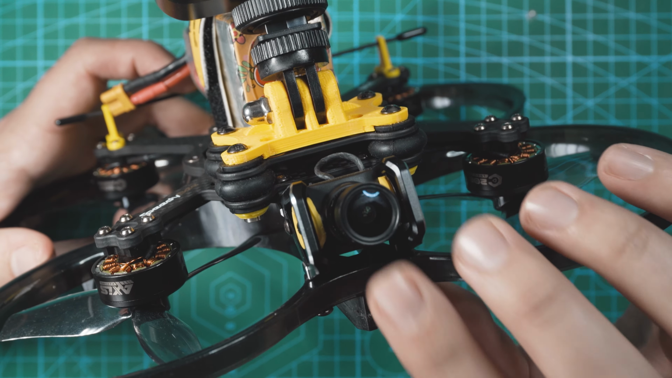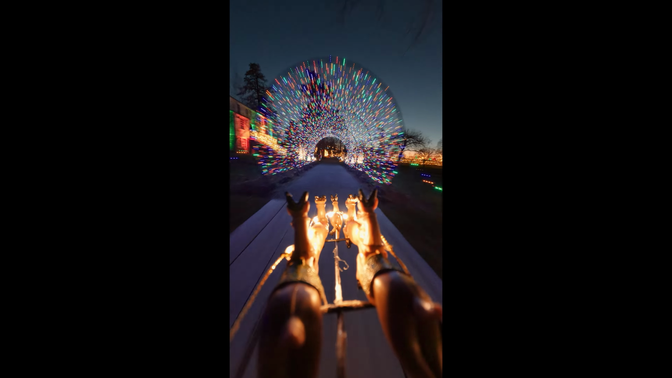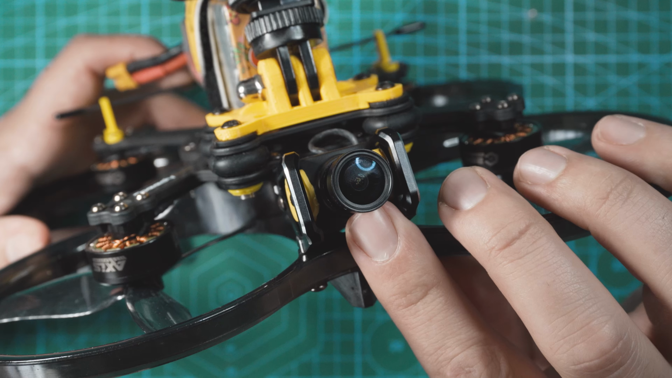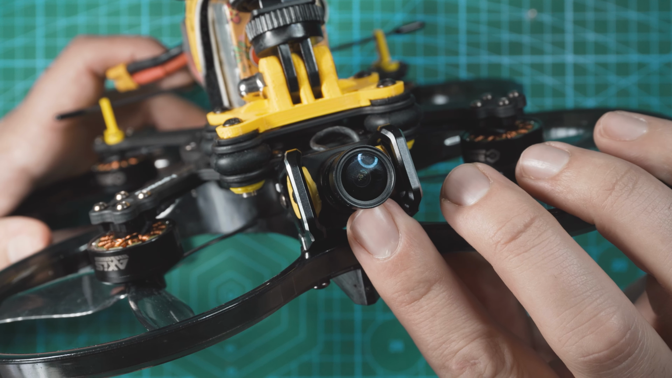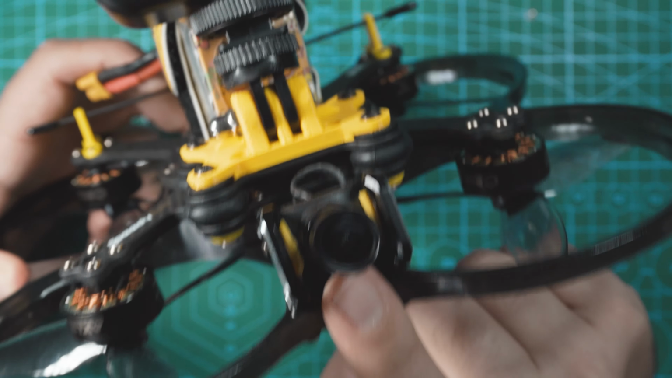Another use case for a camera like this would be anytime you're just flying at night, like if you're filming fireworks or if you're filming Christmas lights or just something at night. This is easily the best option for a digital FPV video feed. Even though this camera is only black and white, I feel like you can see 10 times better with this one than you can with the Polar.